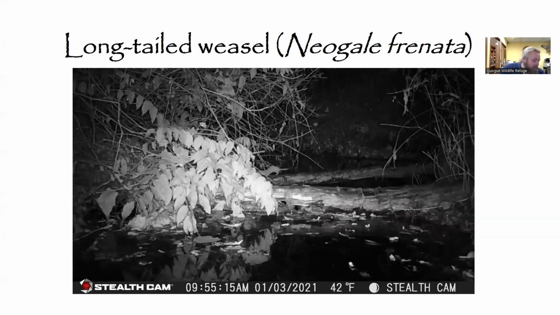Next up, getting into the really rare guys, is the long-tailed weasel. You can see him running across that ever popular branch bridge that we have over the creek. Usually we saw a lot of mice and rats using them, but it would make sense that a long-tailed weasel would use the same corridors as its prey species. These guys are voracious, amazing hunters. And interestingly enough, they have been sighted on refuge property more than once.